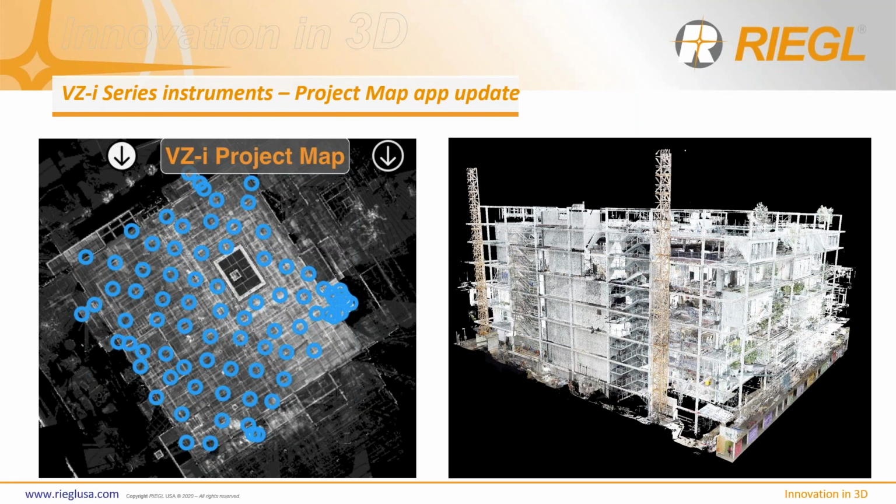This is an old furniture store that my colleagues scanned, with multiple levels. And the new updated project map. So you can see here from the top view, there are scan positions underneath each other. But with the new project map, you can update it. I think it's at no cost. It only shows just the layers that you want to see, right?